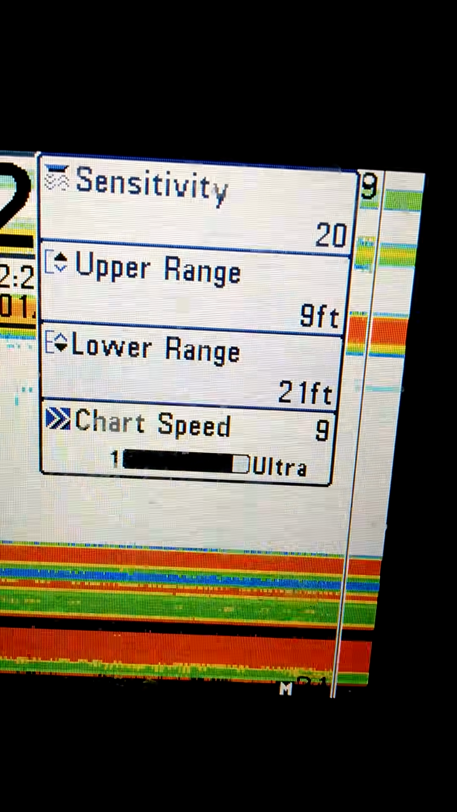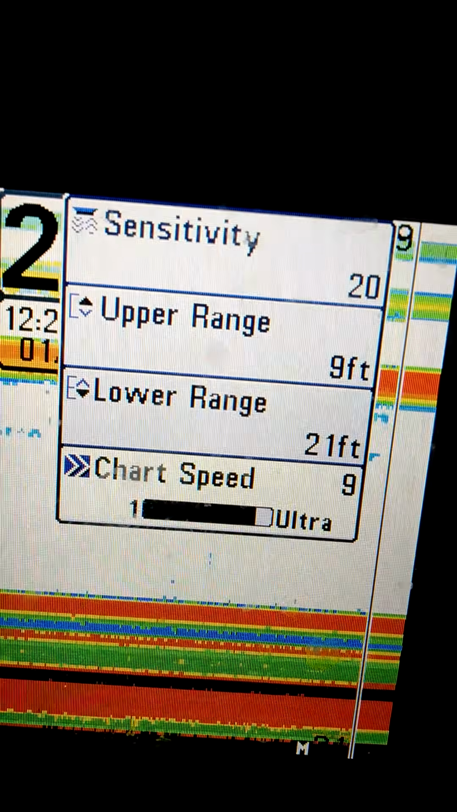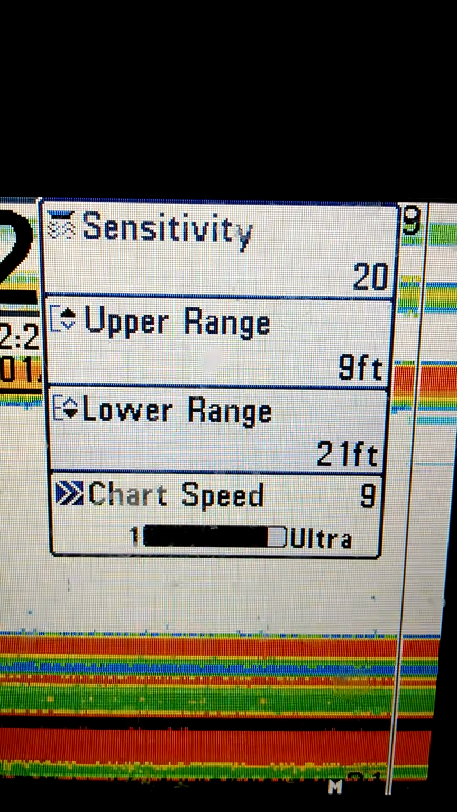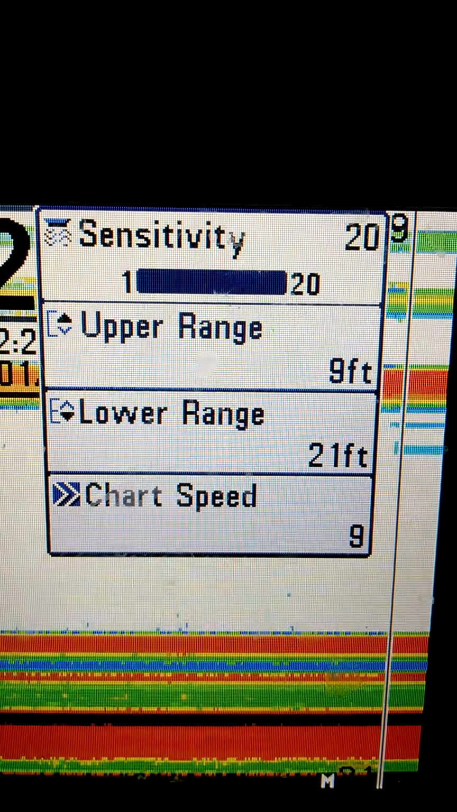Chart speed, I run on 9. I mean, you could do it faster or slower. I just find it easier. I like to see it at 9. Not that big of a deal. So let's go back to sensitivity here.